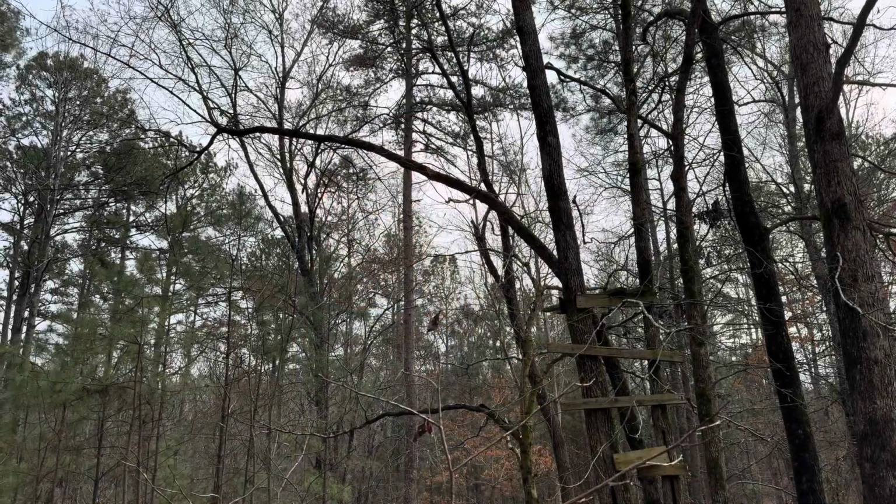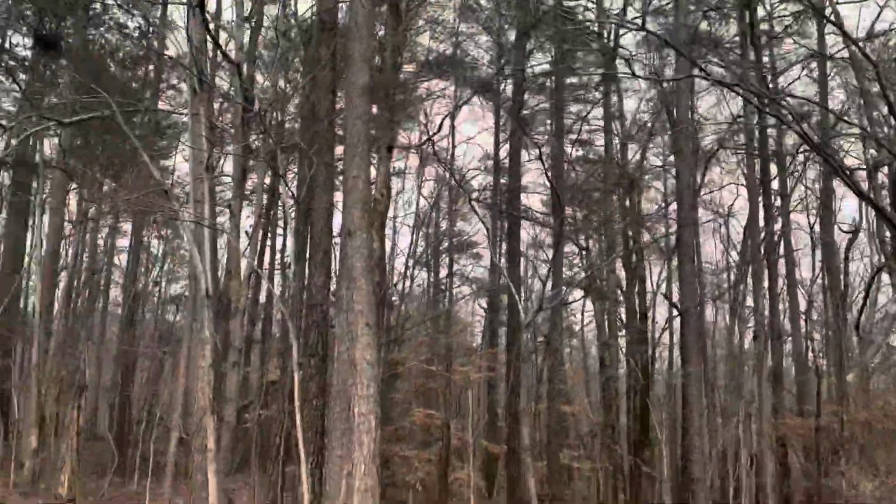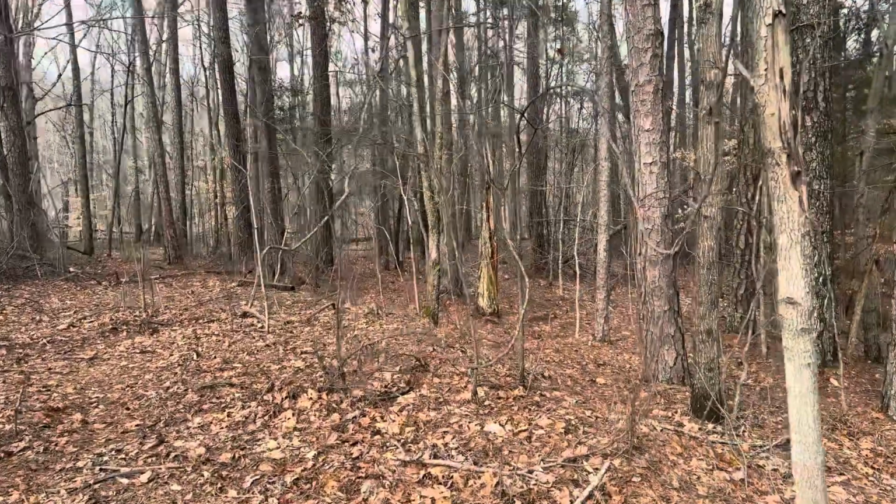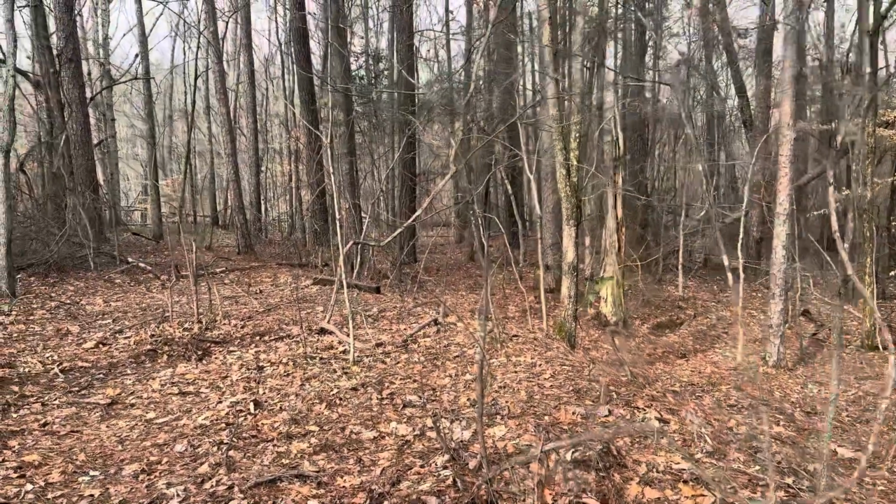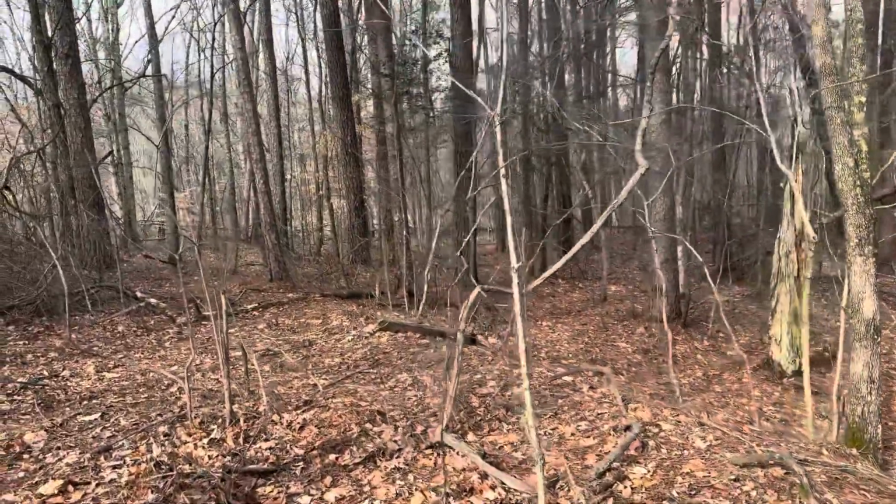But whatever's going on, there is a connection between Sasquatch activity and coyotes, and I've seen that happen time and time again. Let me show you the spot. So I was up there, I heard the wood knock, and I started looking in this direction. I'll have to re-find the exact spot where I was looking at it. Things have changed out here a little bit. But there's a big boulder out here. And it was right behind that boulder.